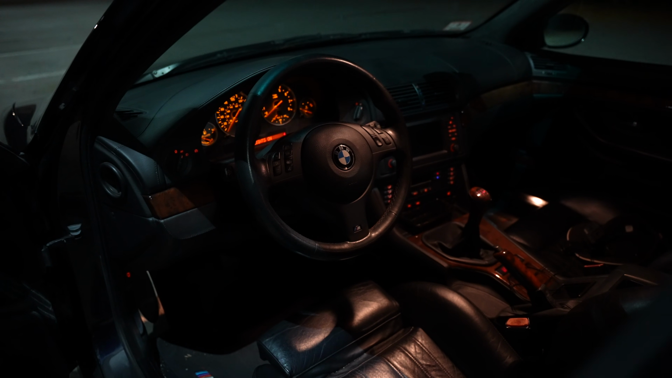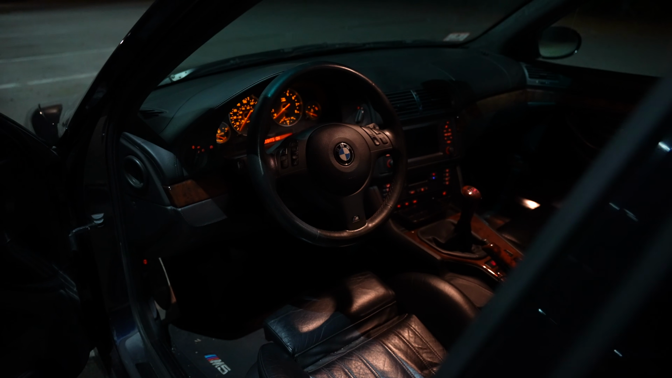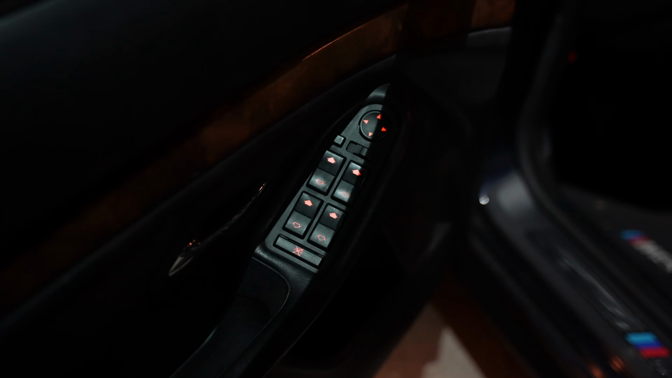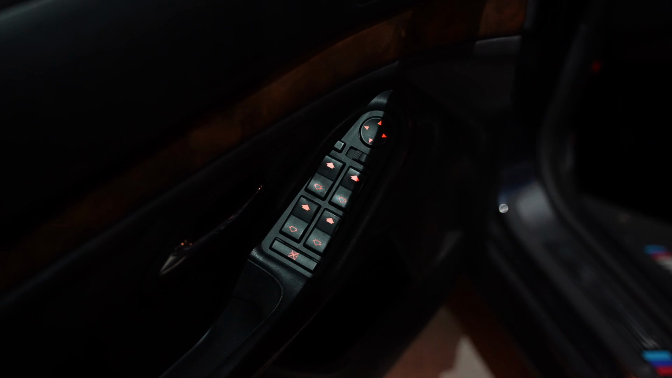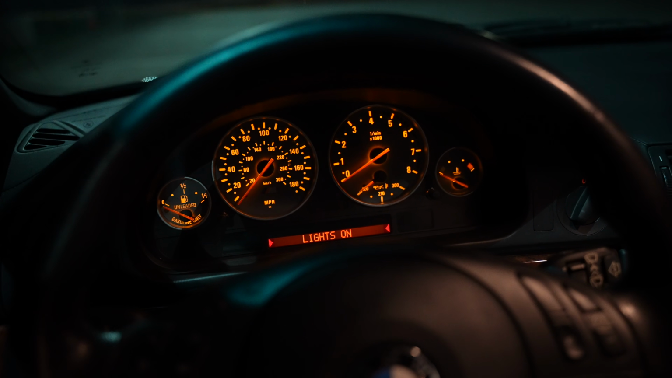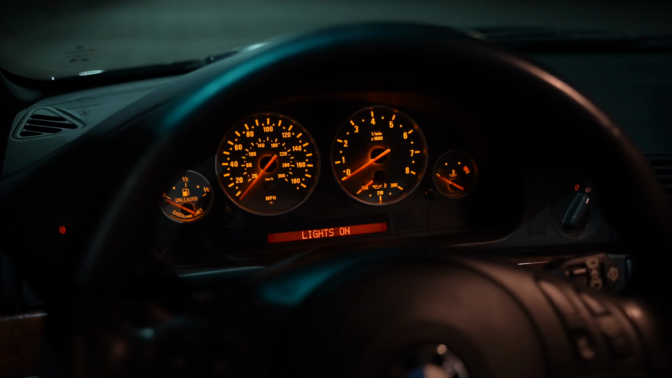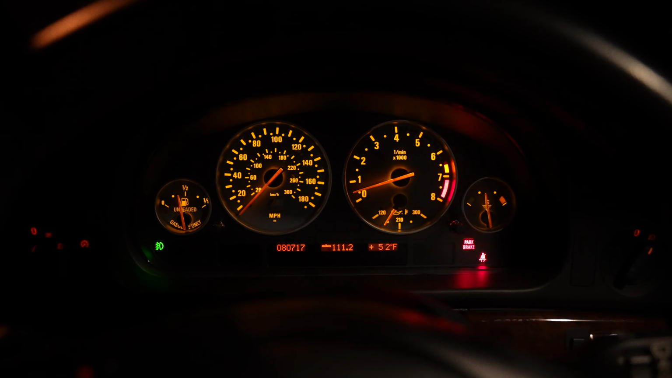Now, last weekend, I just did 400 miles in a Lancia Delta Integrale Evolution 2. Very cool, except you know what? It's very difficult to find all the buttons you want inside because when you turn the headlights on, it doesn't light up all of the things in the cabin that you may need. But here in my M5, this is such an easy car to drive at night because all of the buttons, all of the switches are illuminated.